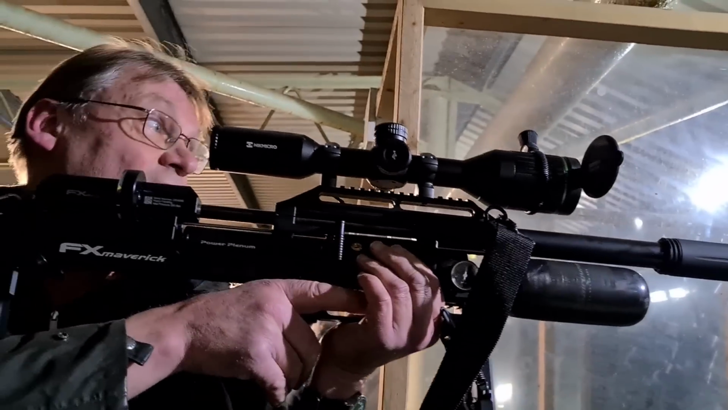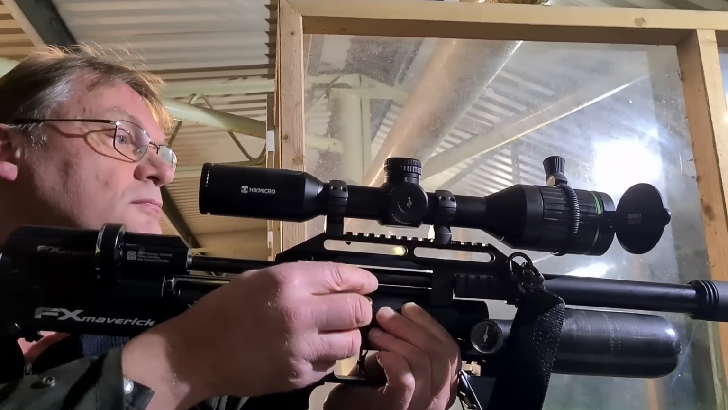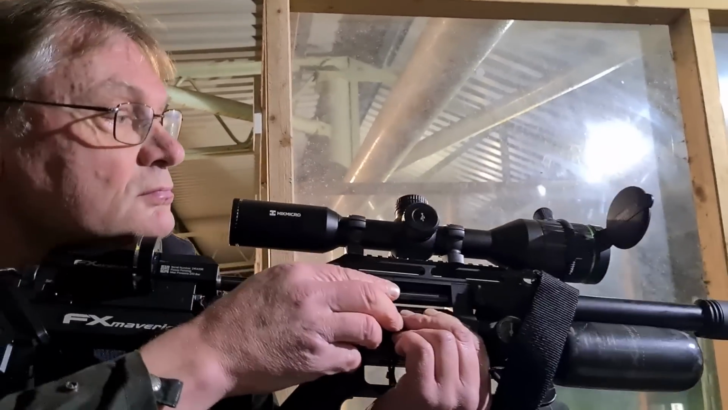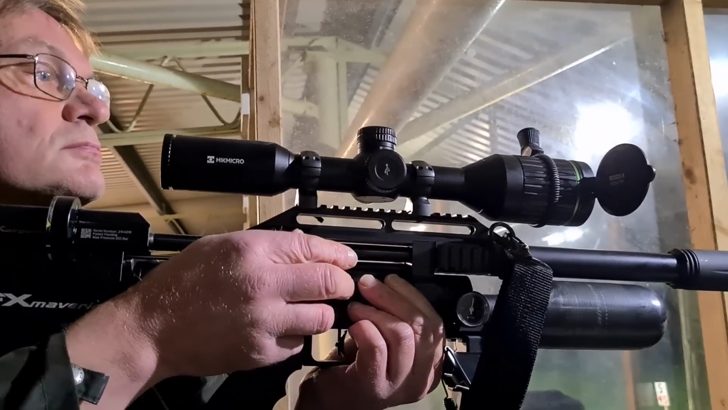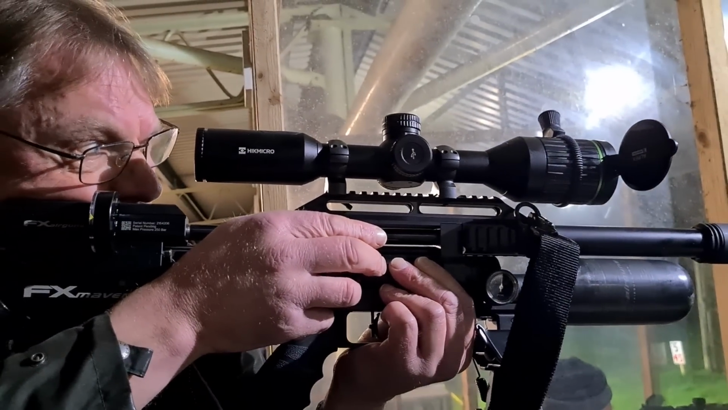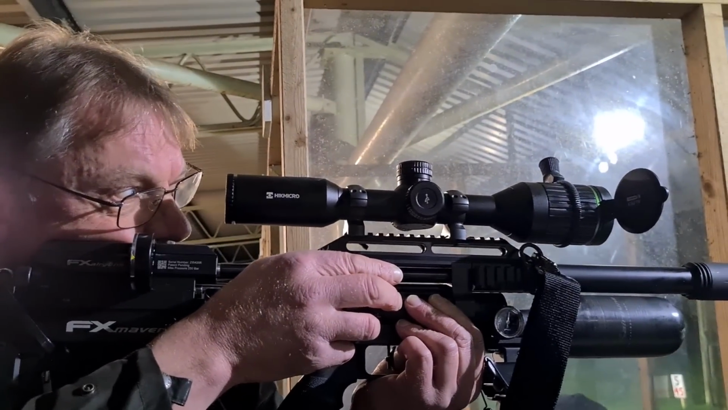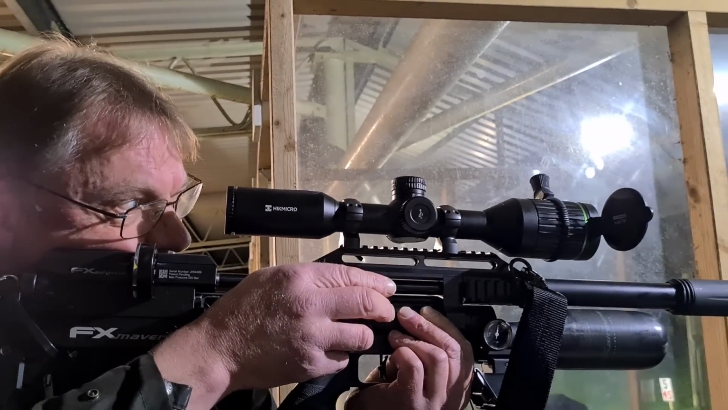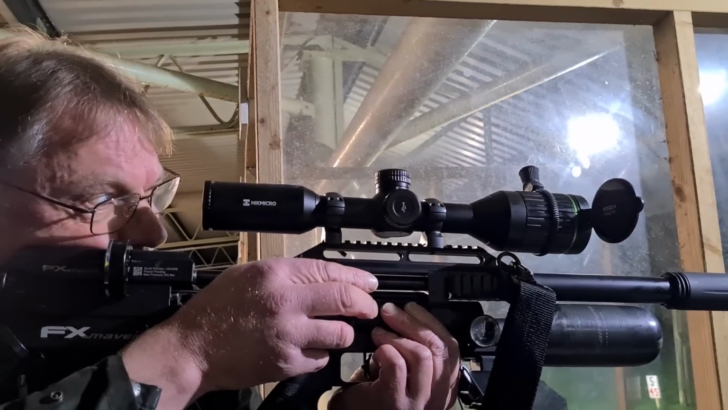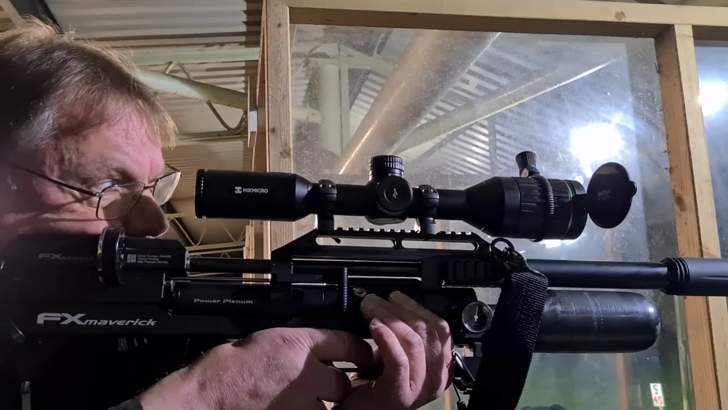So what do you think? Yeah, I'm hitting the targets. Excellent. This is the HIKMICRO Alpex day and night scope, but you're still in day mode. It's pretty vivid green on the grass, isn't it? Yeah, it reminds you of a 1970s colour TV. It's a little bit on the vivid side, isn't it? But pretty impressive for downrange, for the little amount of light that's down there.